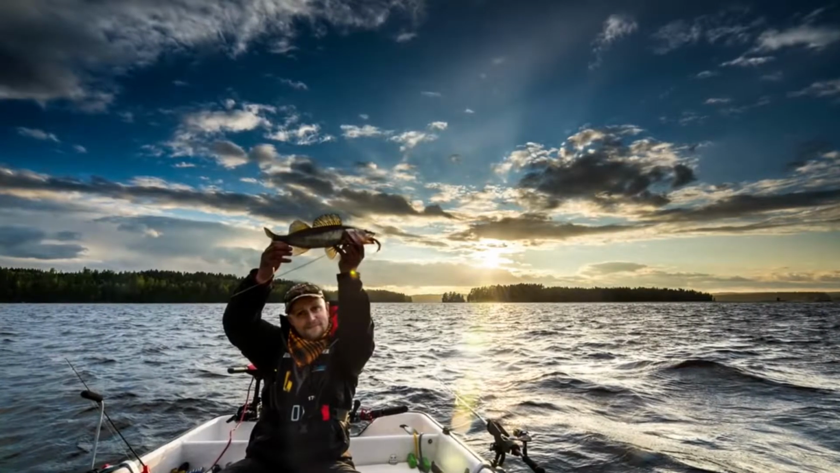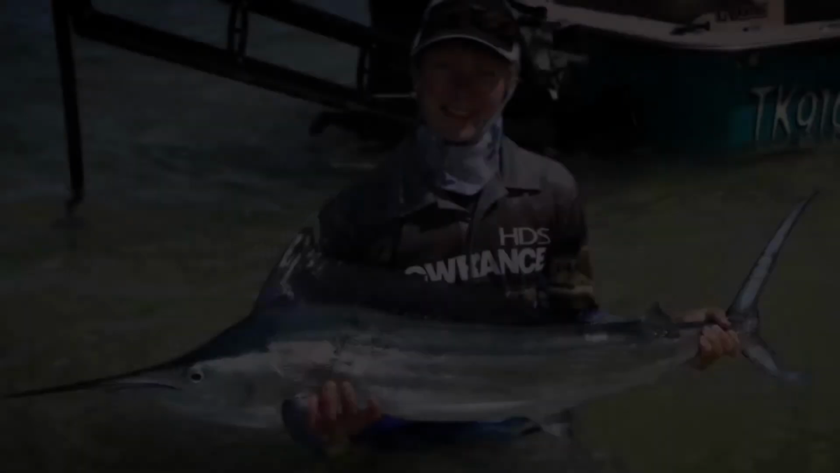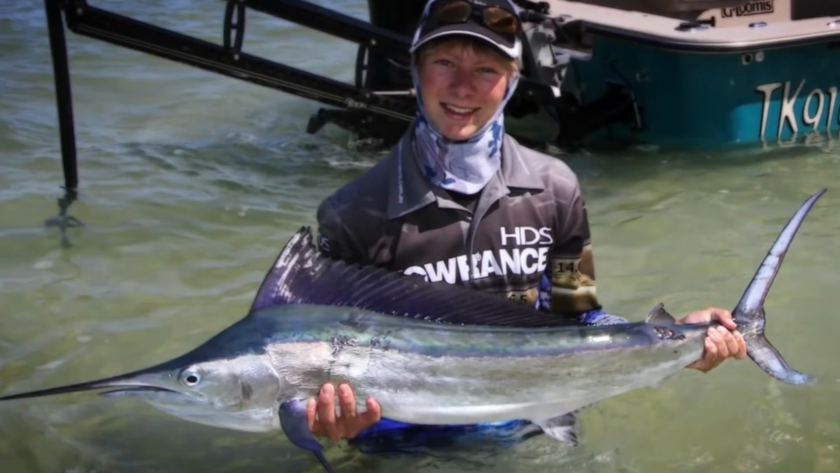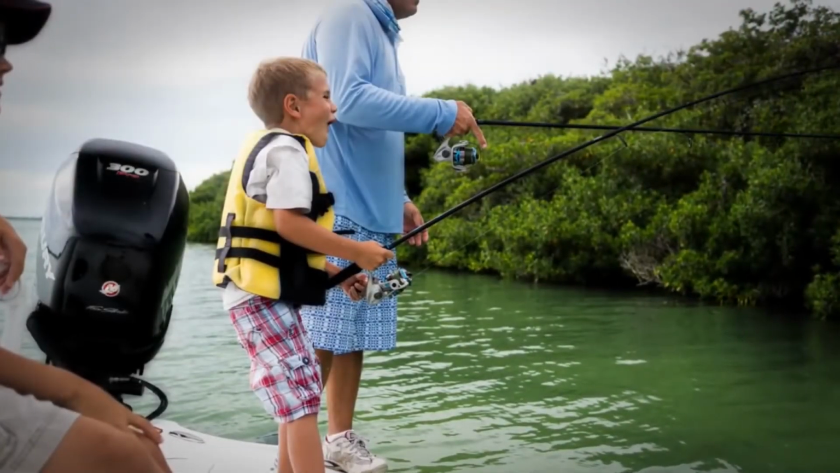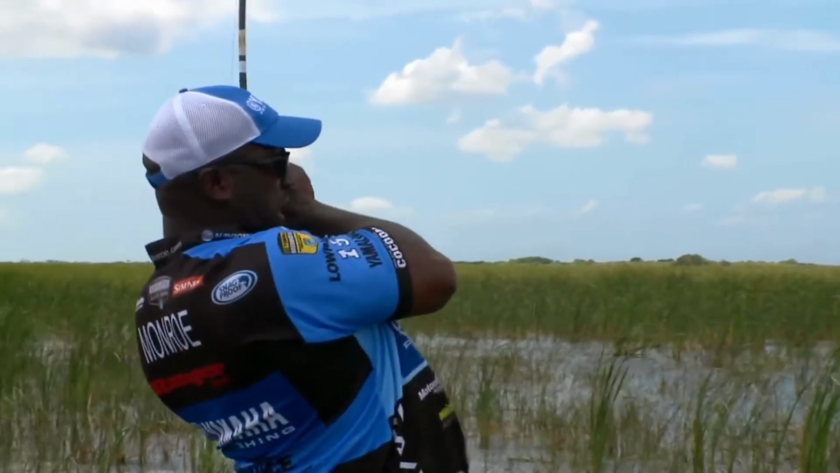Fishing is a simple pleasure, really. One that makes us feel connected, makes us feel alive. And when your line tightens and your rod bends, it doesn't matter if you're a 6-year-old or a tournament pro. That buzz of excitement hits us all the same way. It's the moment we live for.